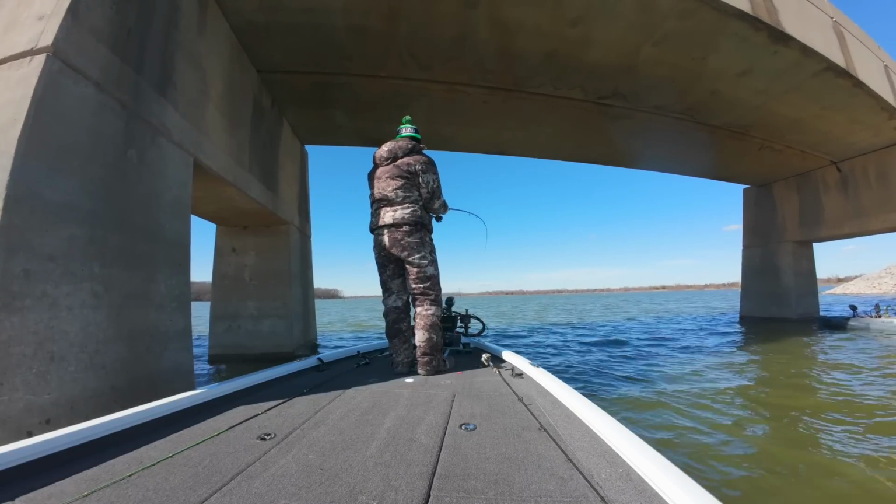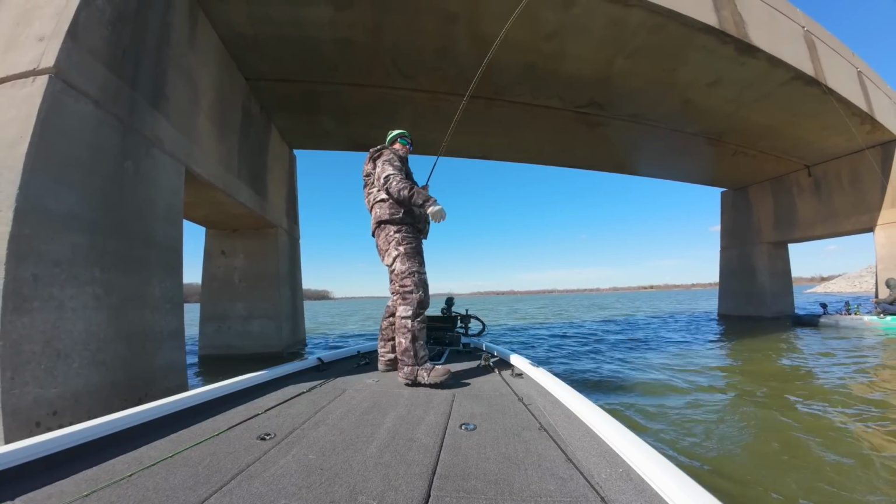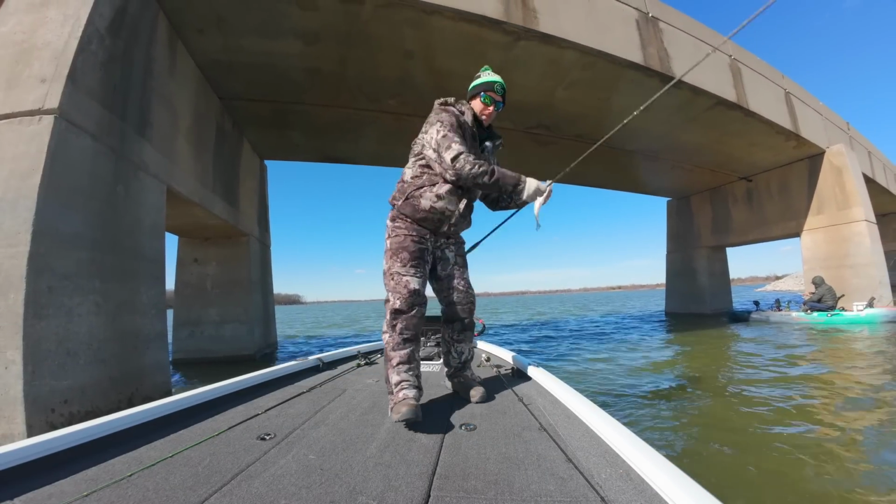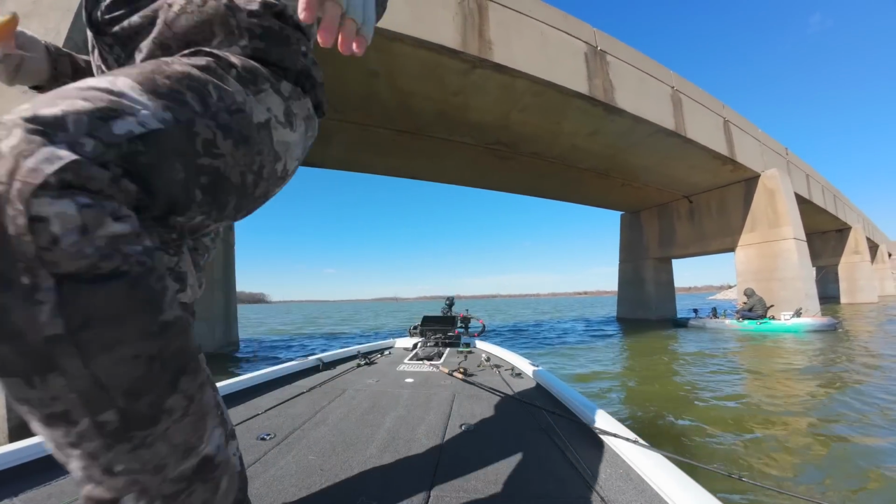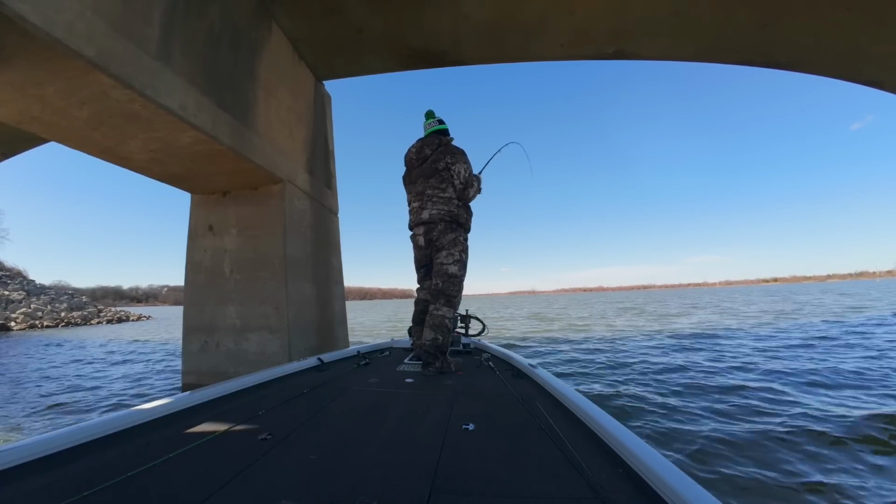So it was a cool opportunity to be able to sit on top of these fish, watch the crappie, and watch these other species interact with the shad and watch them move in and out from under this bridge, and of course intercept them along the way. Yes. There we go. That's the one I want.